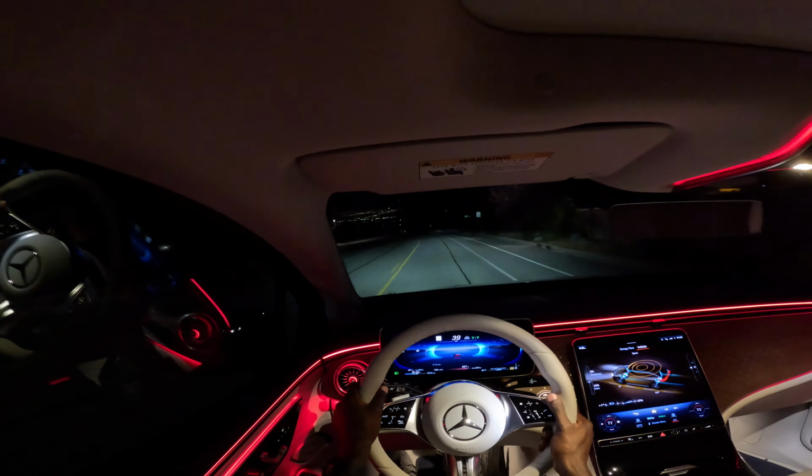So that's the info menu, and I'll give you guys another drive experience during the day. You'll see all the scenes, all the mountains around. We are over 5,000 feet above sea level, and those are really the options in the MBUX infotainment system.